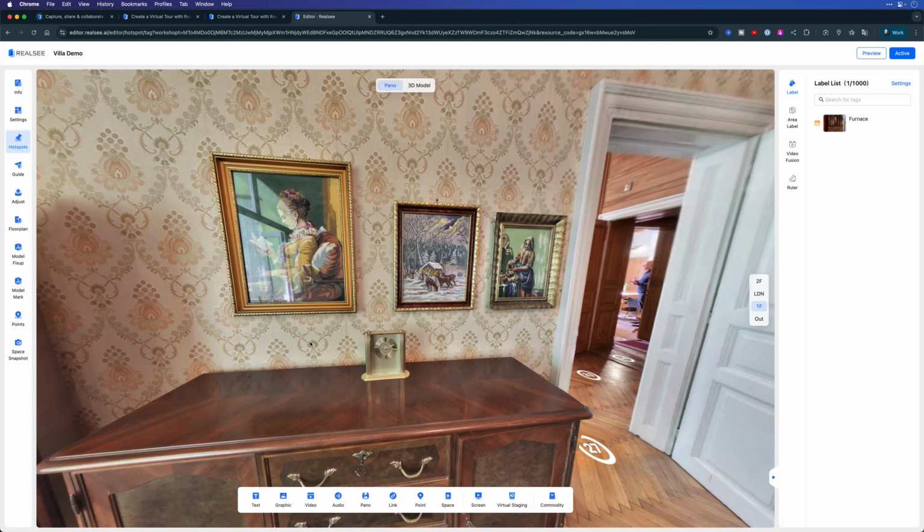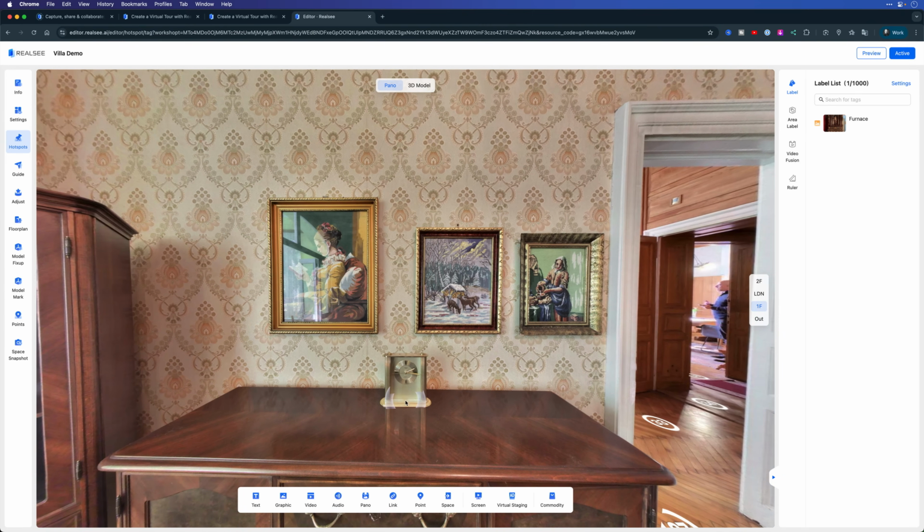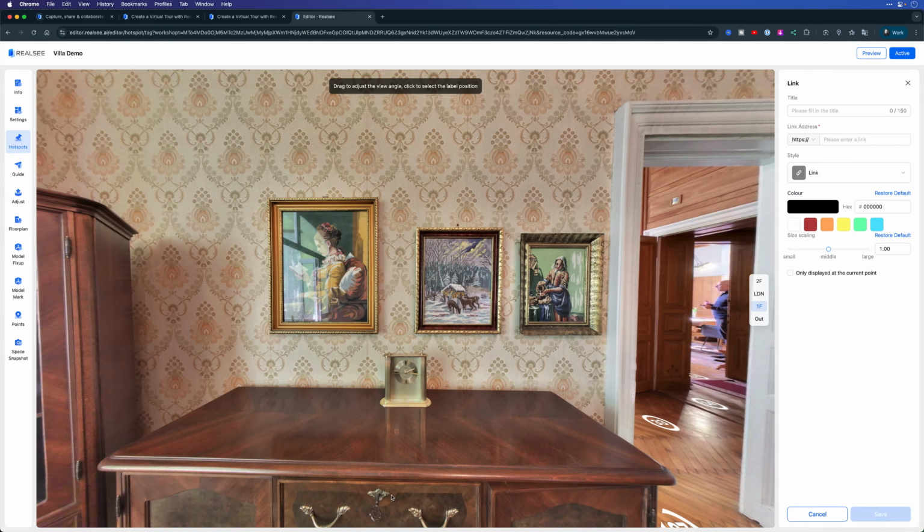And let's say that I wanted to add a link to this clock. Maybe it's because it's for sale. Maybe I just want to provide historical information, whatever it might be. So for this example, I'll just add a simple link to it. I'll click on the link option, choose where I want to position that, put it right there on the clock. And then over here on the right, I can add my title. This is a special clock.